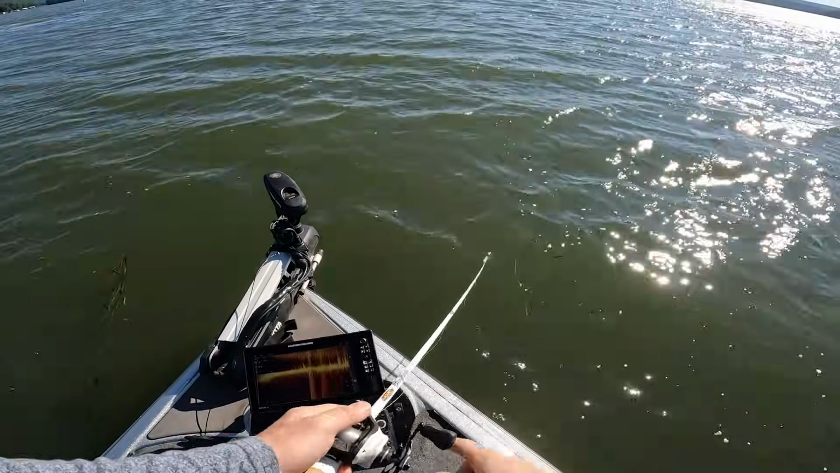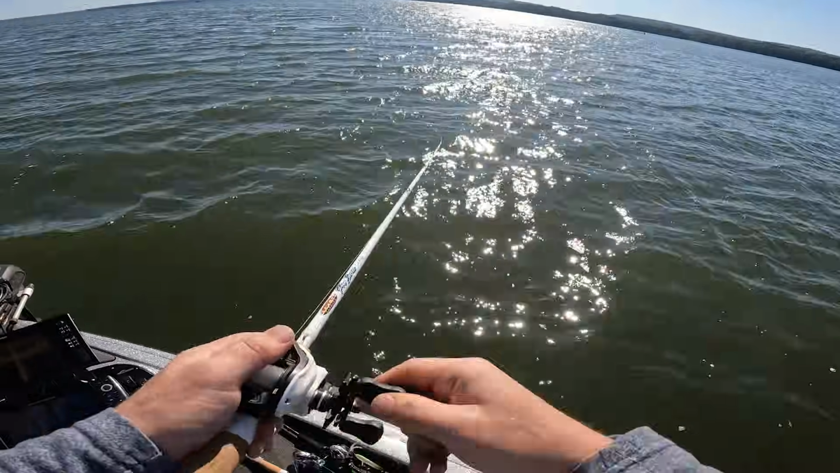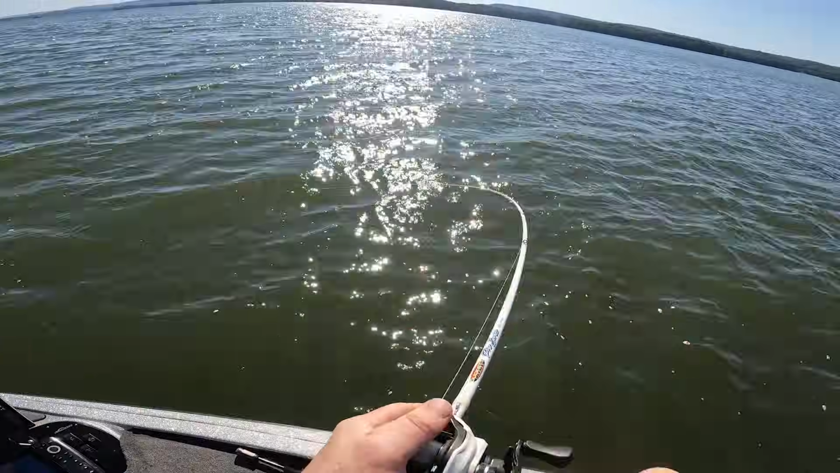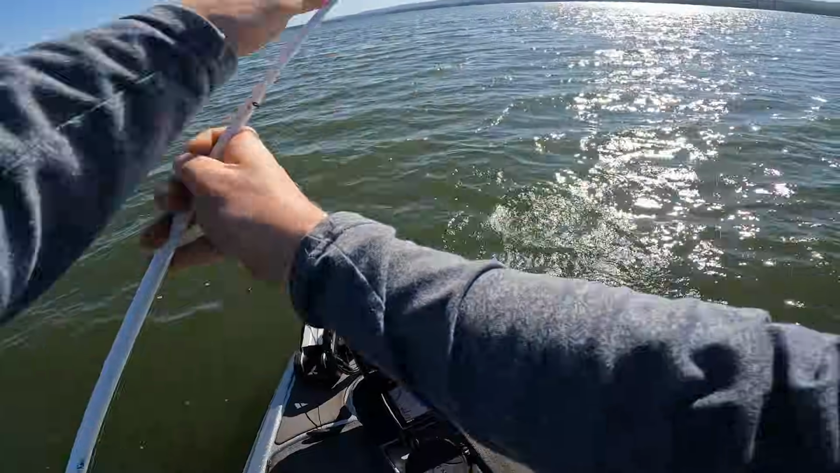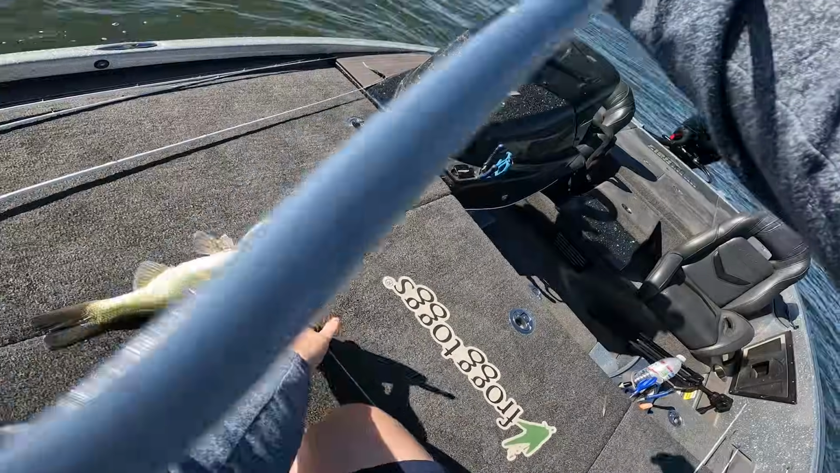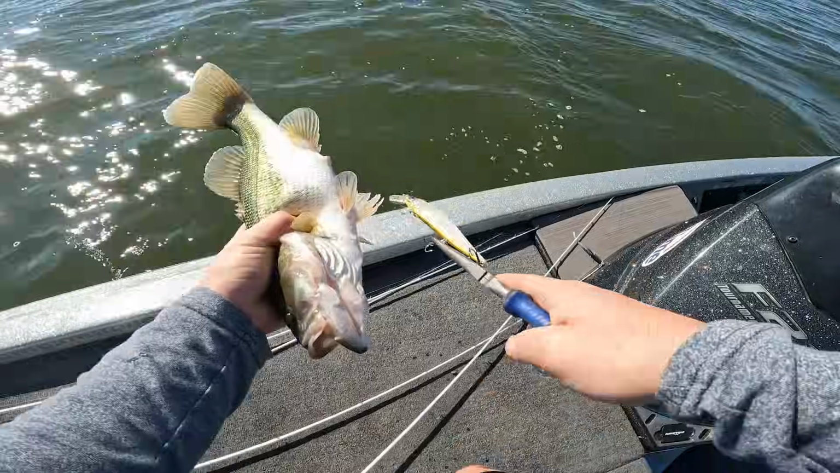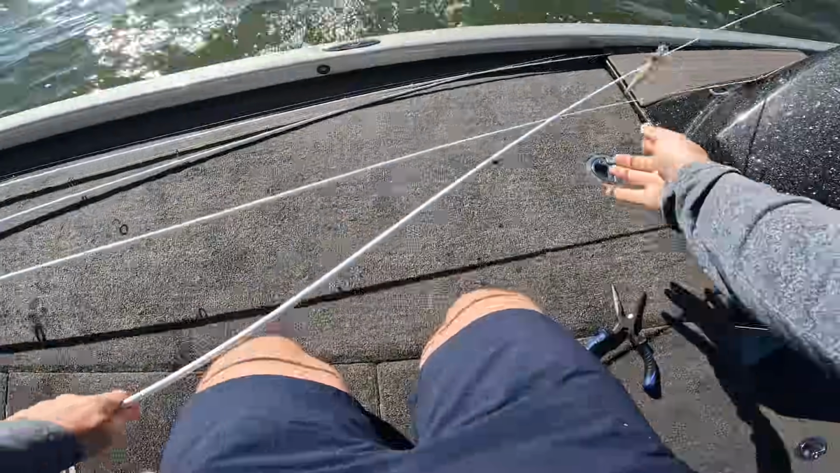Good. Oh, dude, I missed him. Oh, there he is. Oh, gosh. Dude, that was crazy. Oh, I love a jerkbait bite. Get these fish fired up like that. They'll do anything to get that bite.